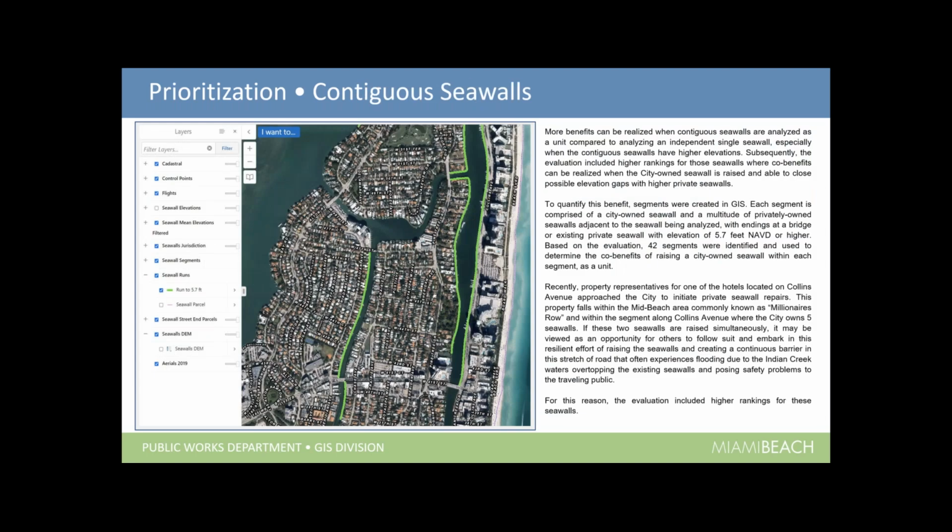Then the next part was to take the contiguous seawalls. Basically it just means that we took the city seawalls that we know we needed to repair, and we went out adjacent to each seawall, left and right, put all this in the GIS, and had the system start going out in each direction until it hit an elevation of 5.7 feet or higher.